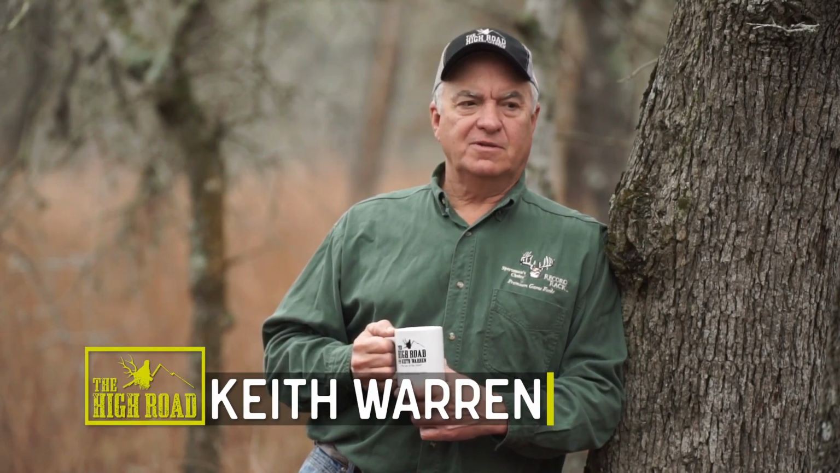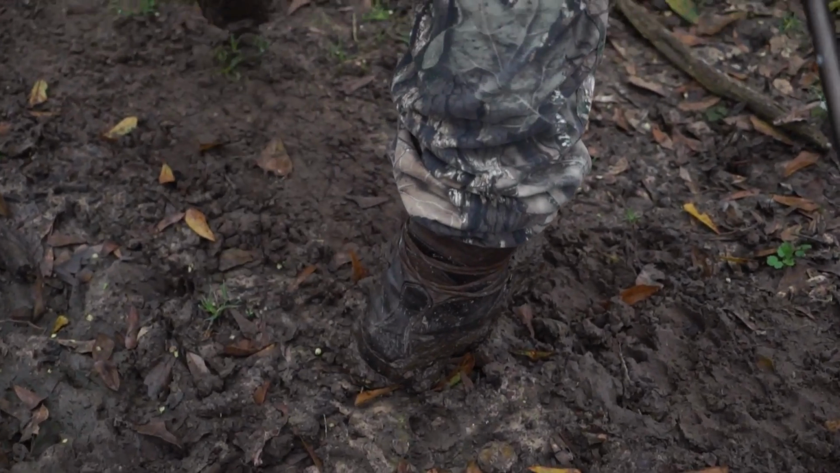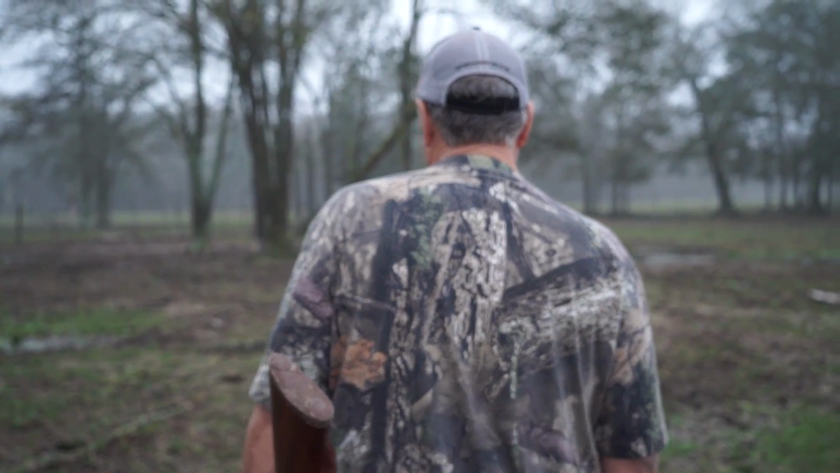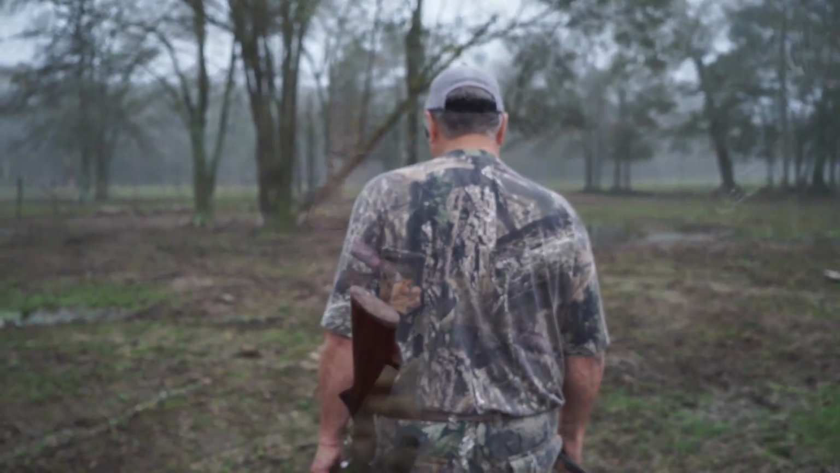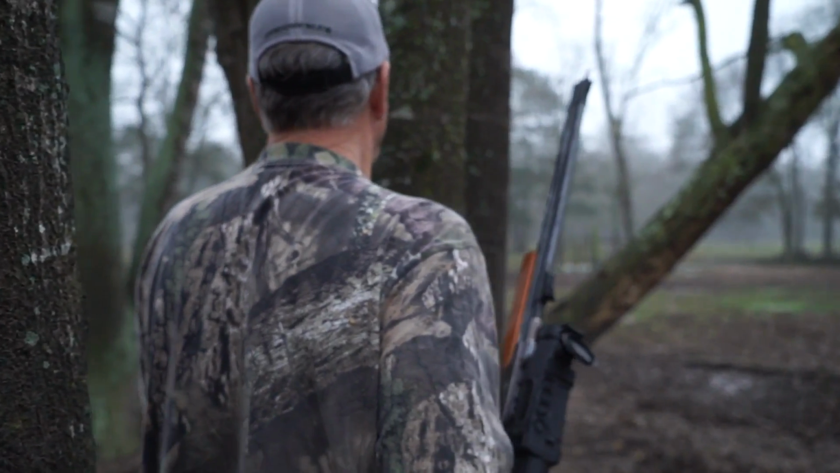This is like perfect conditions for stalking because the ground's soft, because it's wet. The moisture in the air has kind of got our scent compressed a little bit, so it's not dry, it's not loud, it's quiet, and allows us a perfect opportunity to slip up close enough for a shot.